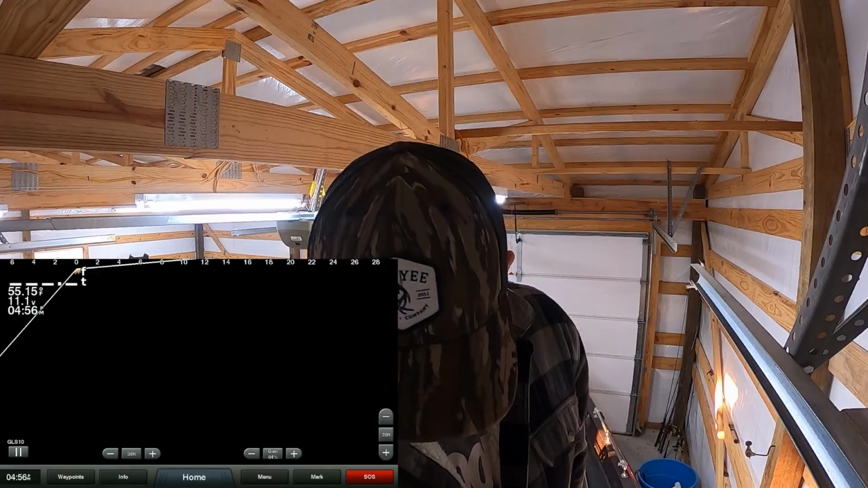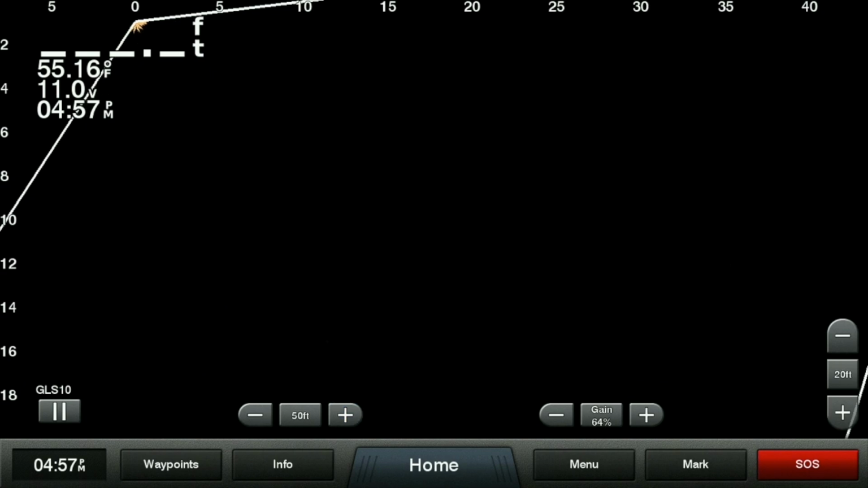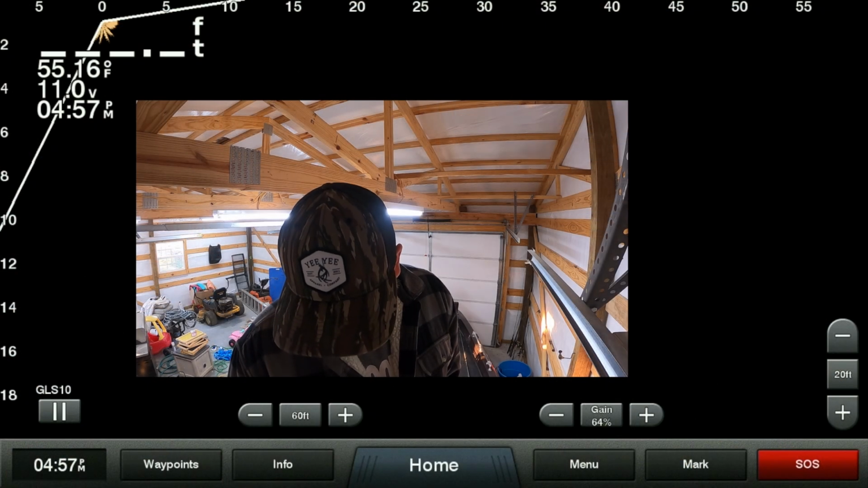You can see right here, my gain is at 64%, and I'm looking out 30 feet, which I can change. We can go out. Whenever I'm looking and stuff, I usually run it around 60, and it moved, so that's good. All right, so we're gonna get into the main stuff.